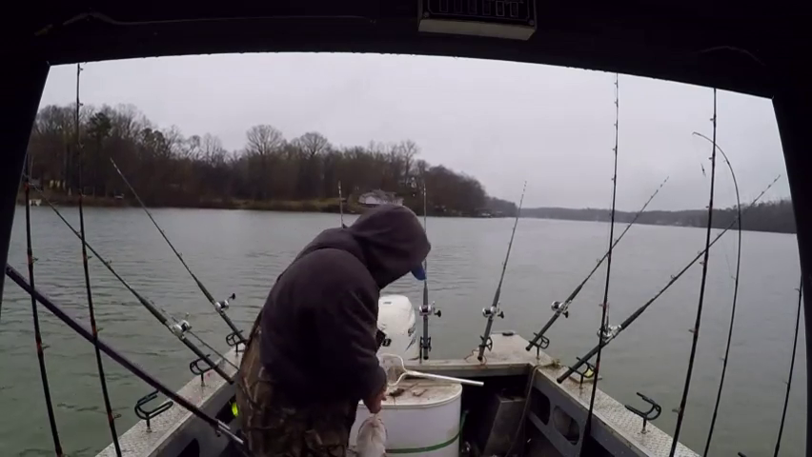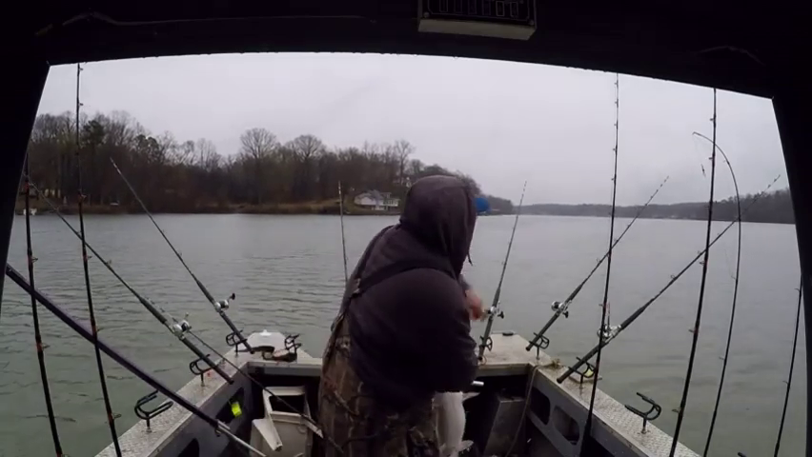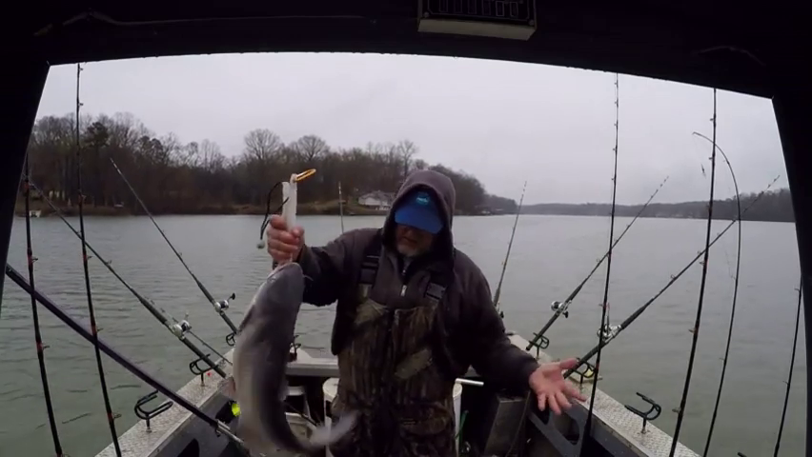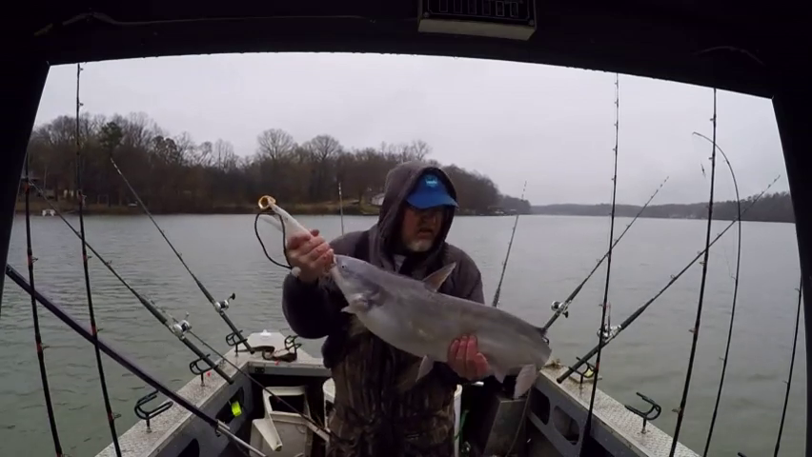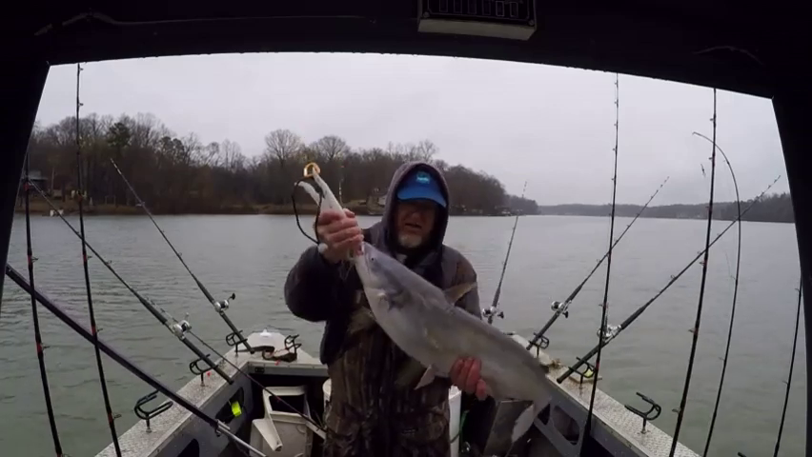Monster. Decent little fish. Fish are healthy. So look how fat and healthy that fish is. You done? Oh, you back. Hey, it's a nice little fish. 12 pound, maybe 13. Nice fat stomach on it.